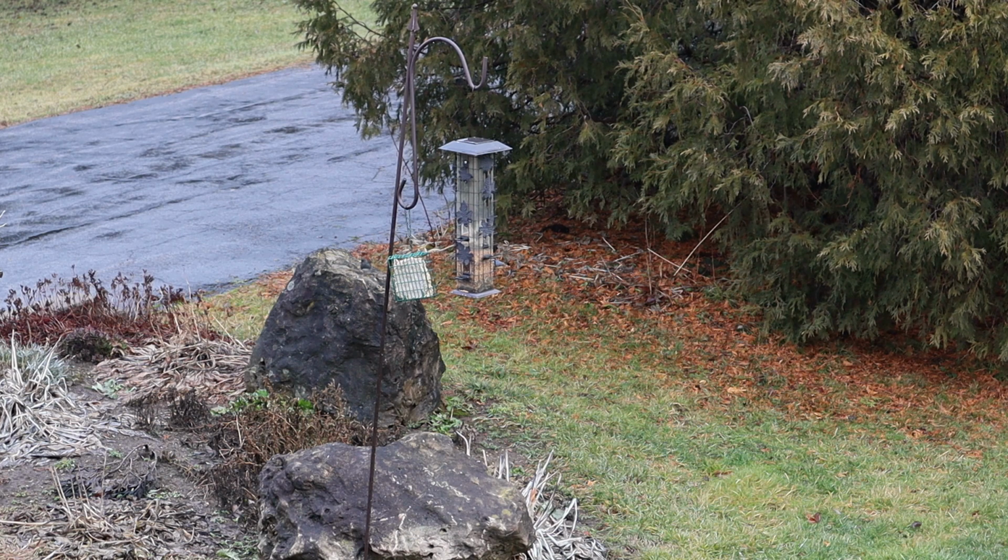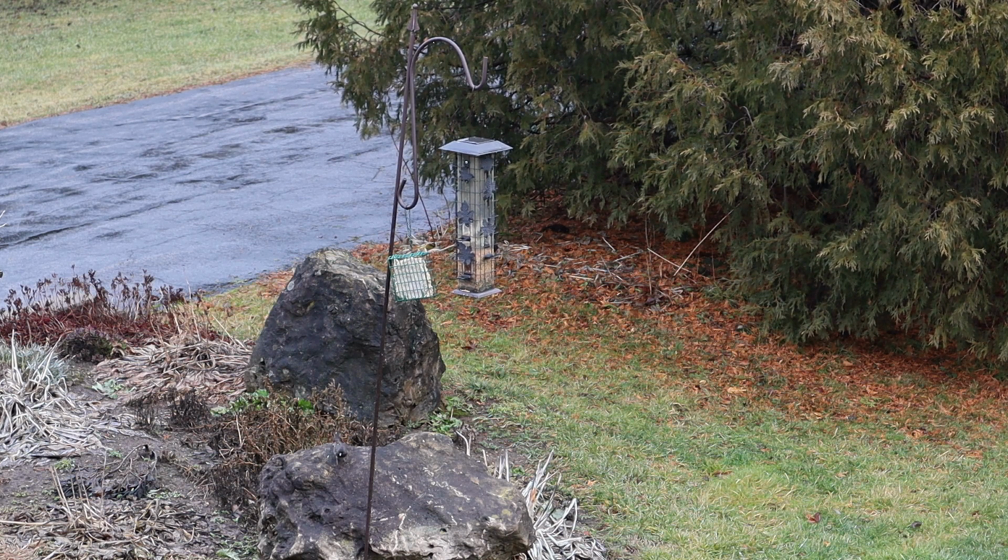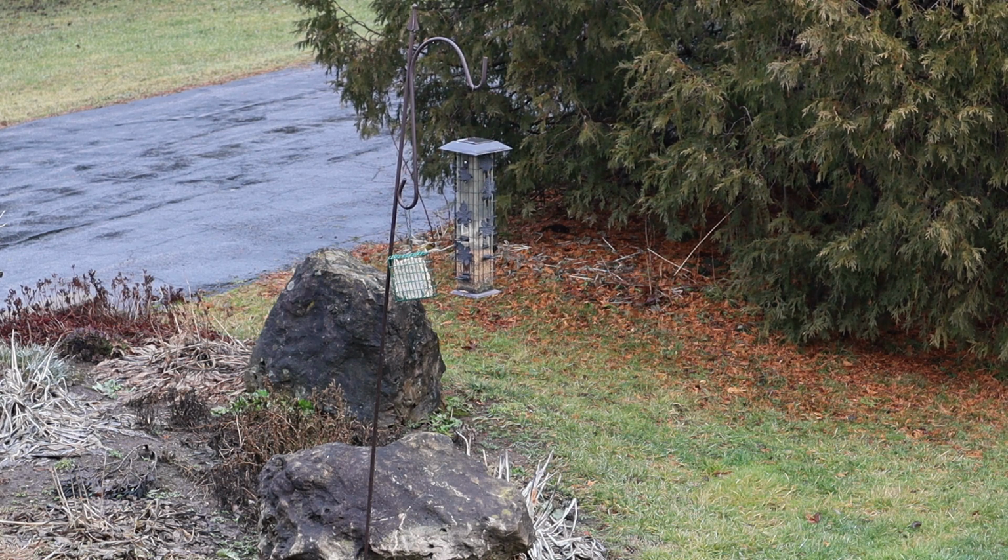Oh, and I think that guy with a sort of orange belly, I think that might be a nuthatch. Most of the birds that visit our bird feeder actually seem to come out of that huge eastern white cedar beside the garden there. We call it the condo. I don't see any blue jays or cardinals right now, or even the sparrows, and we have a lot of chickadees too, but I'm sure they'll come at other times.